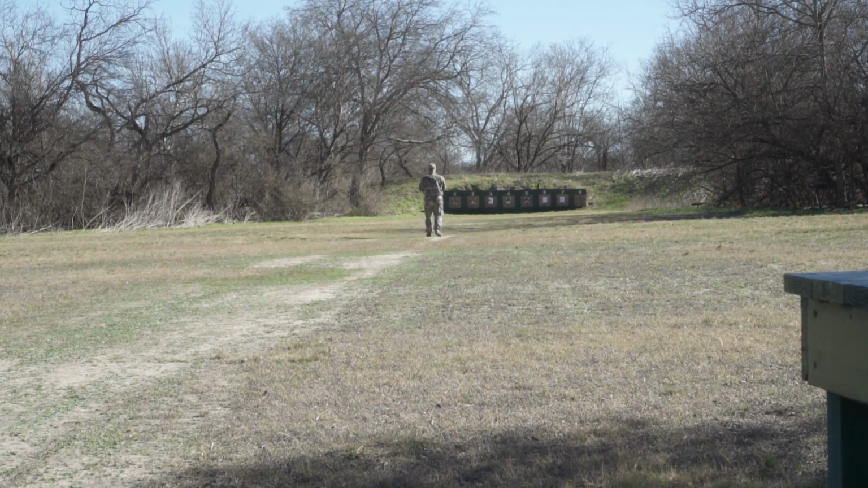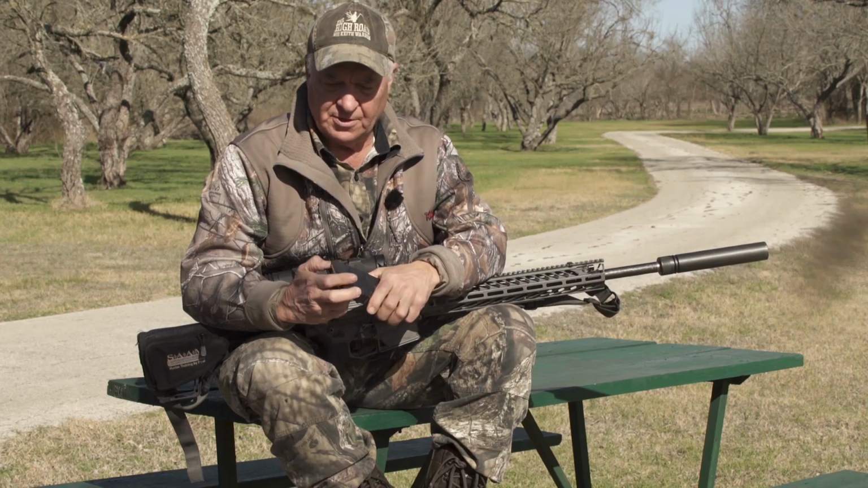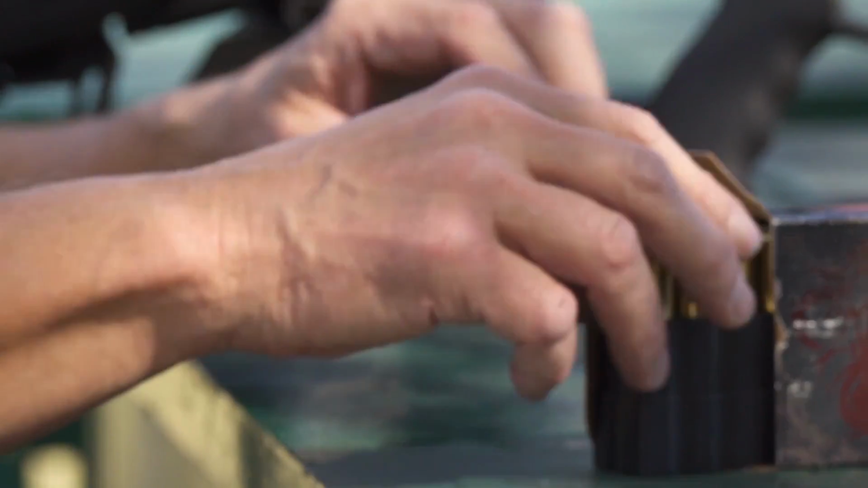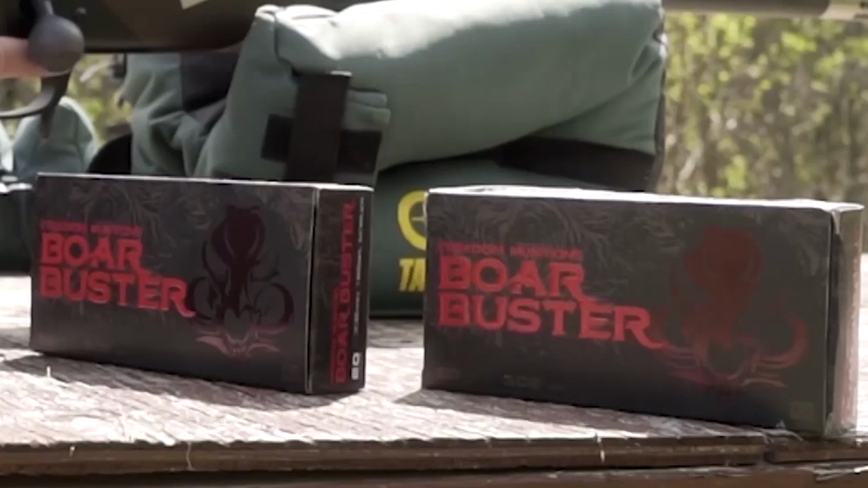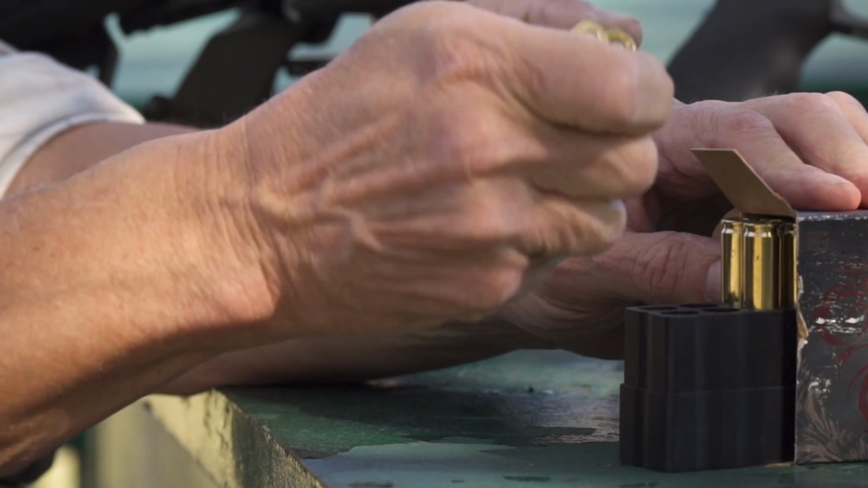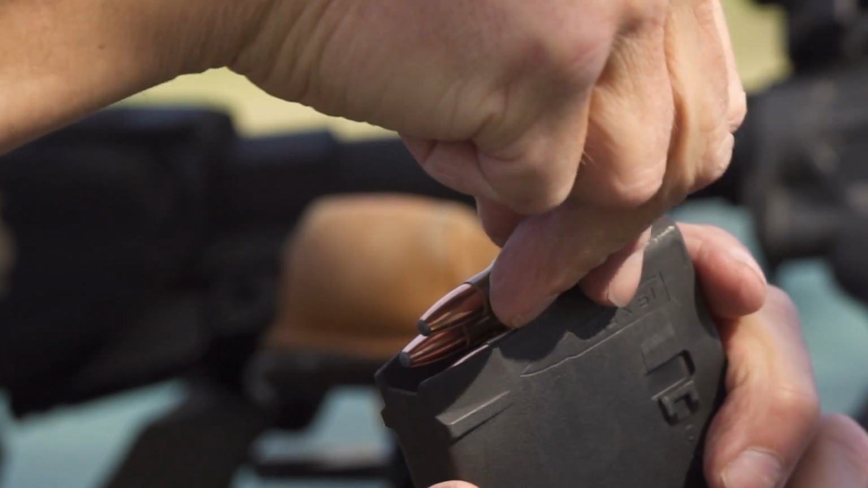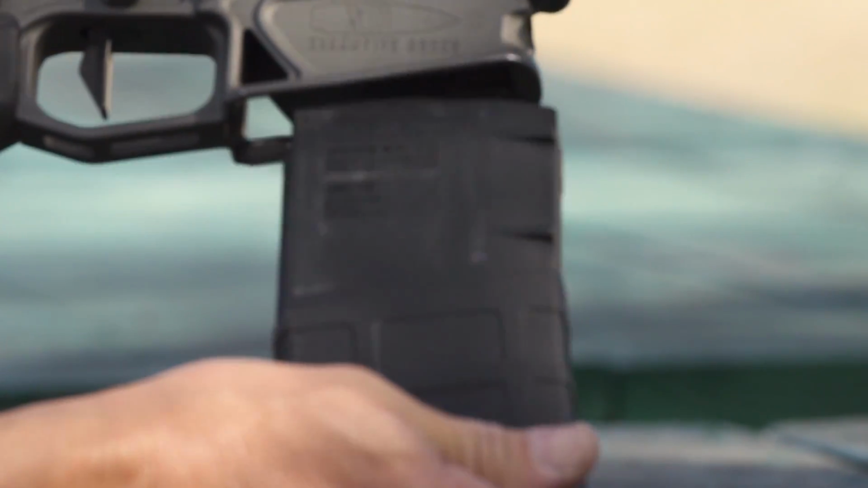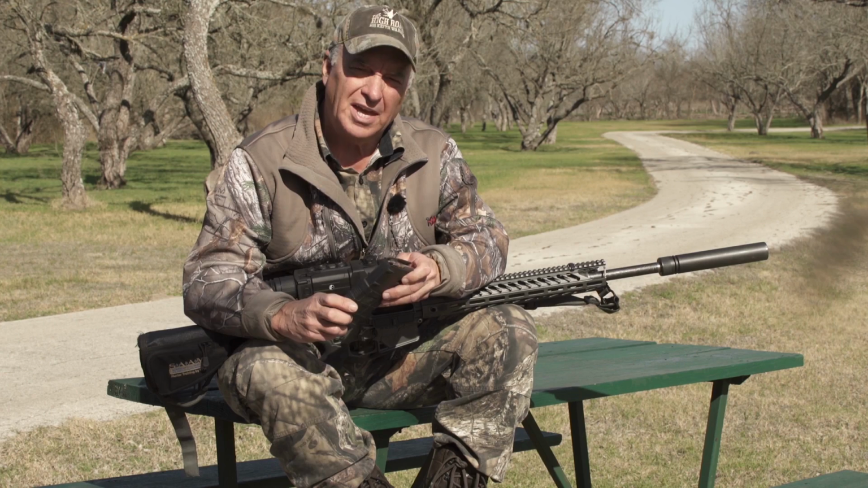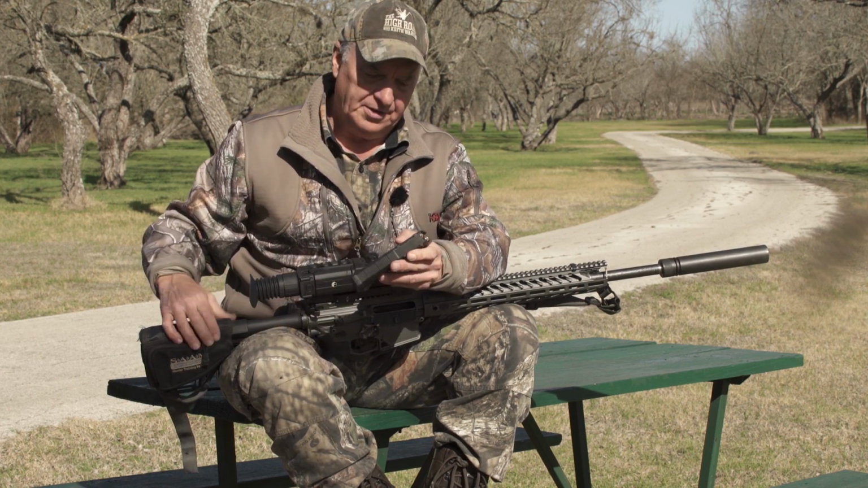Let me tell you about the rifle that I'm going to be using on this hunt. This is a .308 caliber round, 168 grain Nosler projectile. This is a Boar Buster. It's made by my friends over at Freedom Munitions. I have used this exact same round for taking numerous black bear and feral hogs. It works excellent on thick bone, thick skin animals, and so this will be my first opportunity to really give it a whirl at a deer.